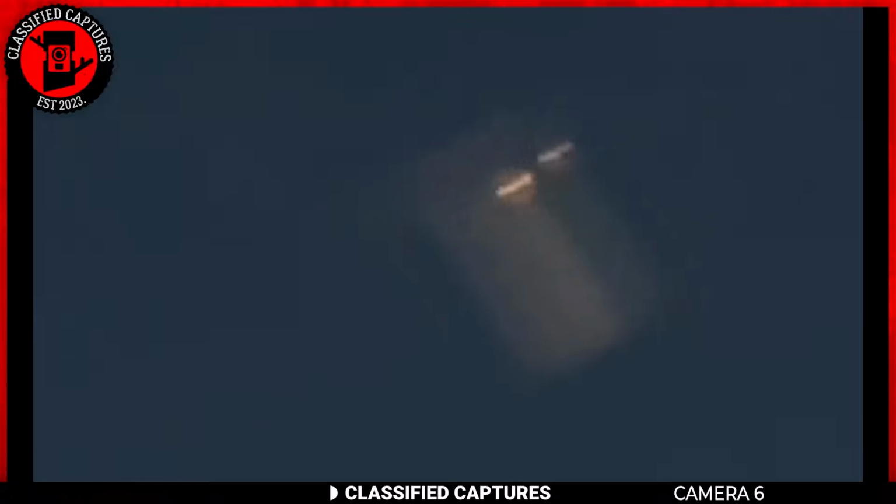The object is rectangular, though it appears almost transparent, blending into the sky as if camouflaged. Faint lines of light seem to run along its edges, creating a glowing outline that's just enough to catch the eye, but still leaves the object partially hidden.